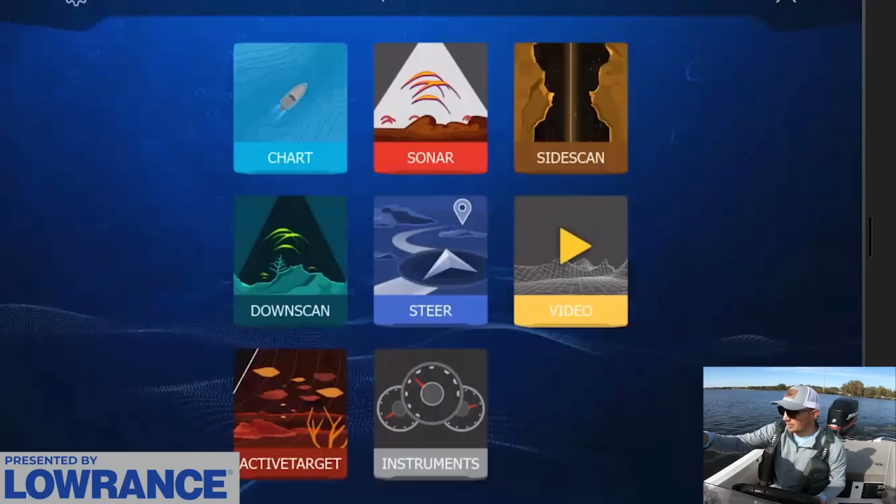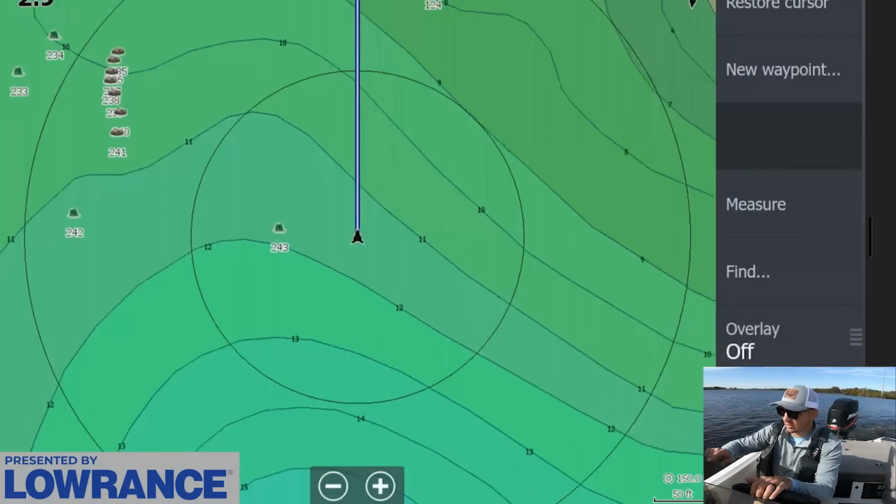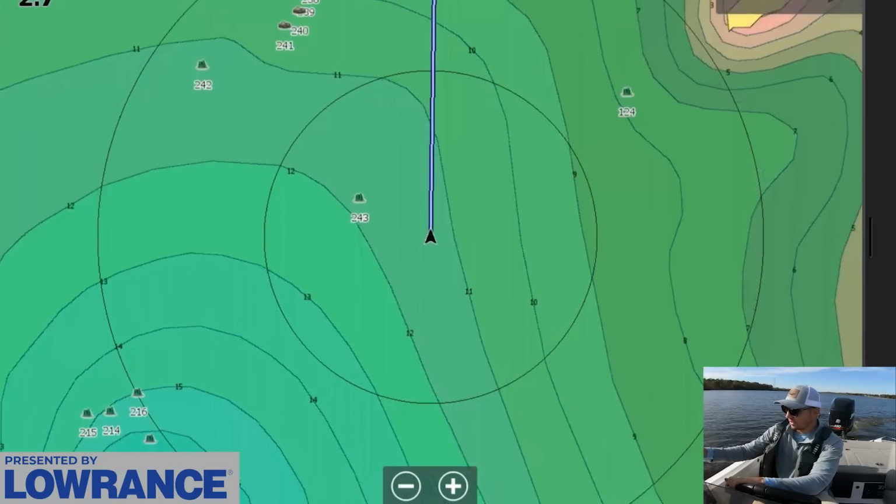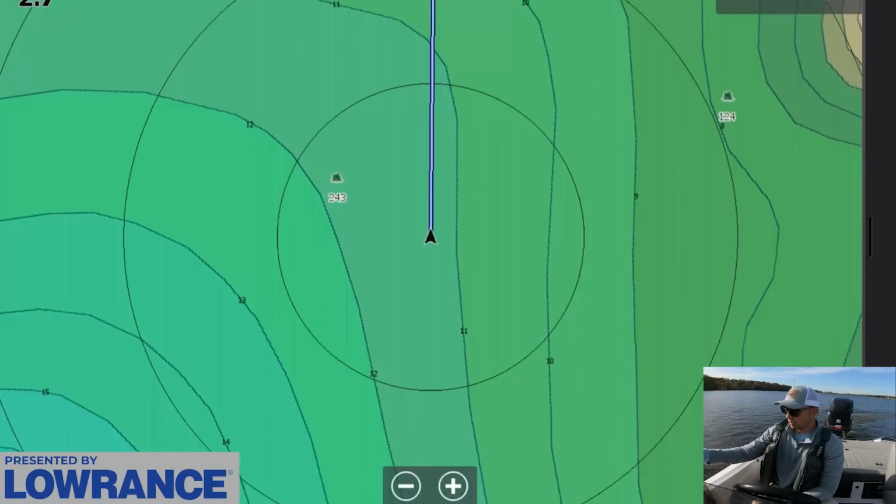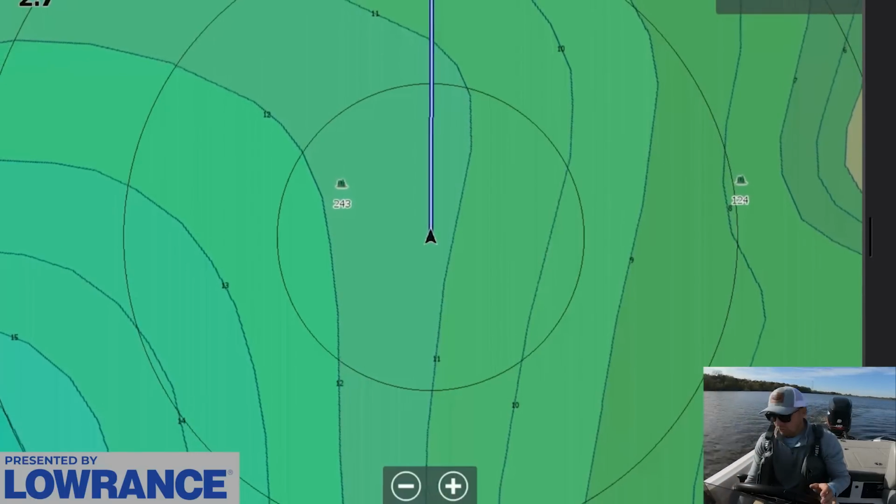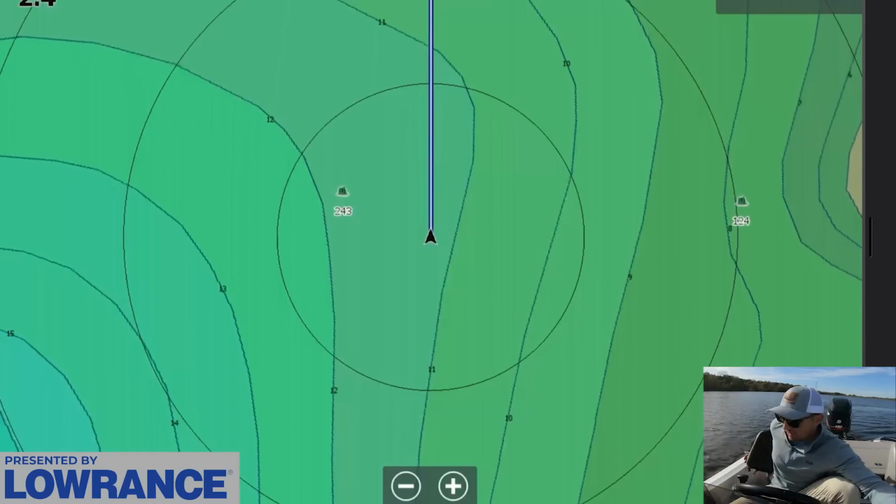Anyways, cool. Well, let's pull up our mapping here. We're gonna make a few casts on this little deal. We have several things to kind of cast at, and we're just gonna use our waypoints to get us started. I'm gonna set my range ring here to 100 feet, and I'm gonna use my heading arrow, my range ring, to get lined up. So let me spin this camera around and get up on the trolling motor.